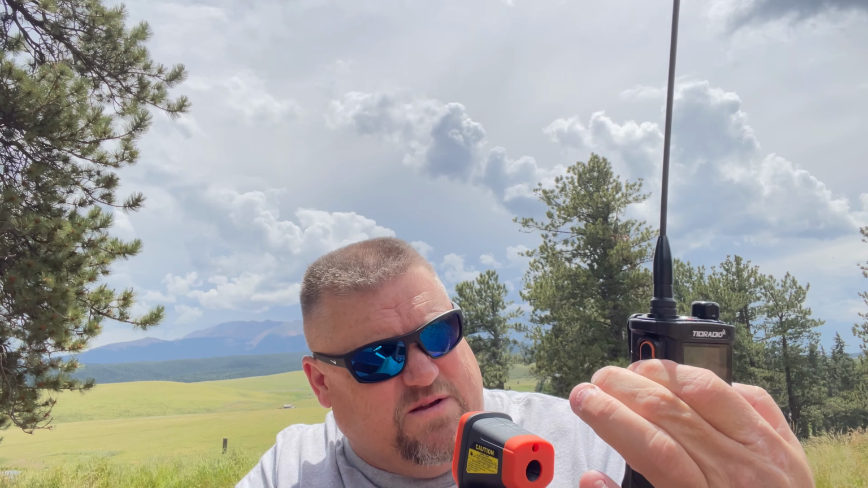And if I key up, it's 77 degrees. So again, there was almost more temperature before I even keyed up. Yeah, so it's 91 degrees before I key up. When I key up and put the laser thermometer on it, it shows only 77 degrees. So the laser thermometer did not work accurately at all.